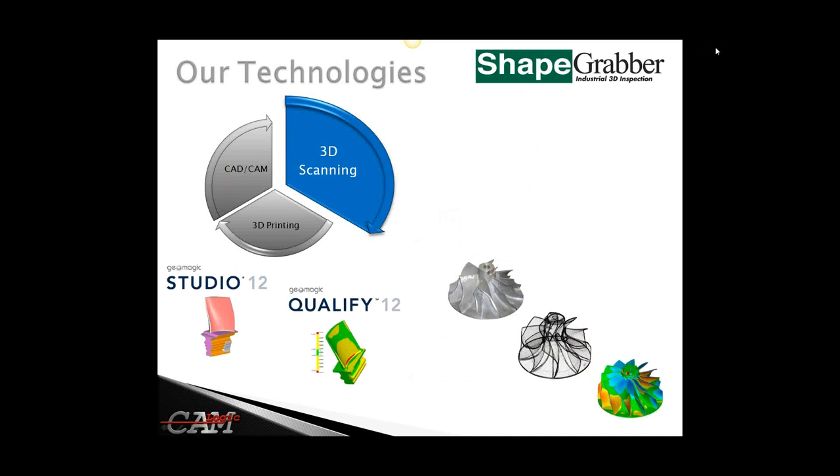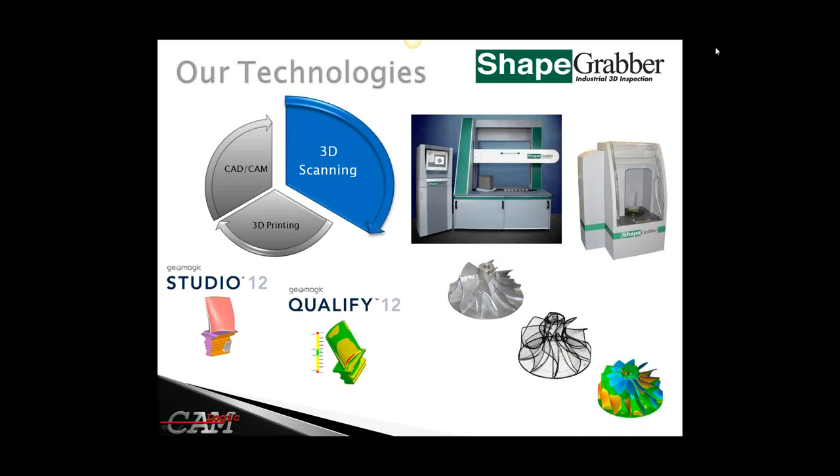The main reason that we're here today is to look at the three-dimensional scanning capabilities. We're a full provider of ShapeGrabber technologies, a fully automated, integrated system for inspection and reverse engineering. Today's focus is going to be on the ShapeGrabber automated inspection, and we're going to be showing some of our software technologies as well. Geomagic is our primary go-to-market solution on the processing side for both inspection and reverse engineering.